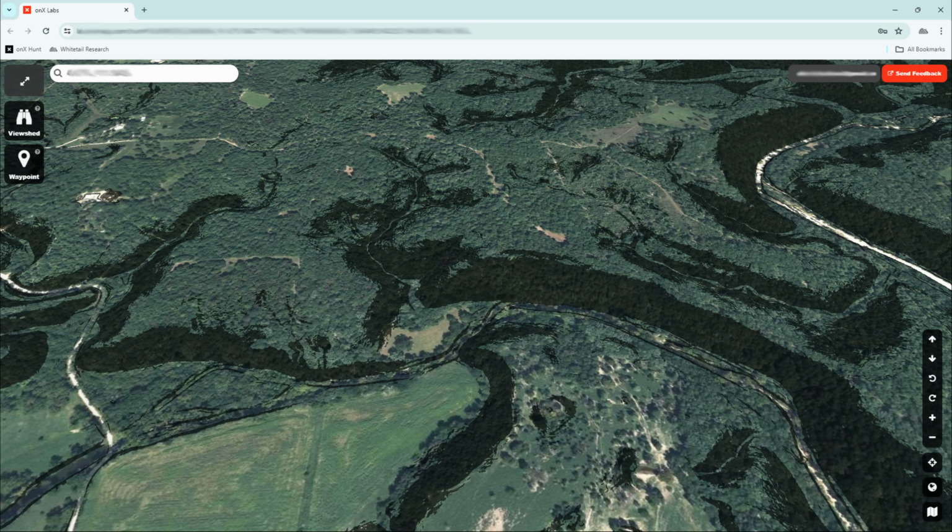When a location draws in that many mature bucks, it's not just a random coincidence. It's functionally sound and strategically secure. So let's zoom out again and take a look at the 6x5's bedding areas.